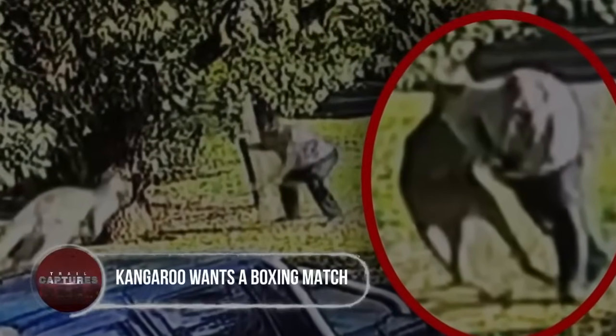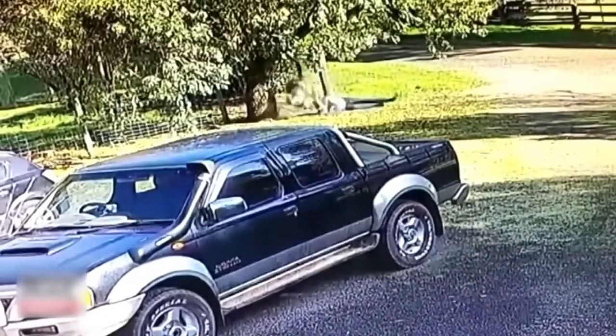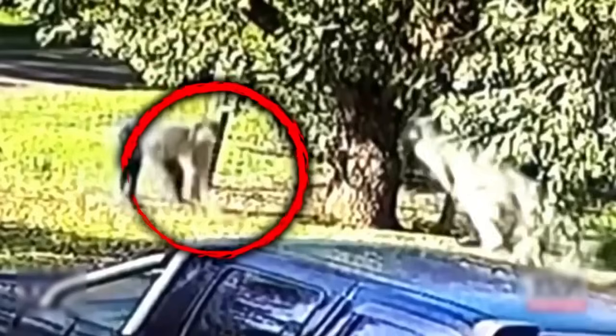Kangaroo wants a boxing match. Would you ever expect a kangaroo to attack a man on his front lawn? Yes, this can only happen in Australia. In this jaw-dropping clip, a kangaroo attacks a man on his front lawn. The man valiantly fights off the powerful animal for a full 6 minutes.